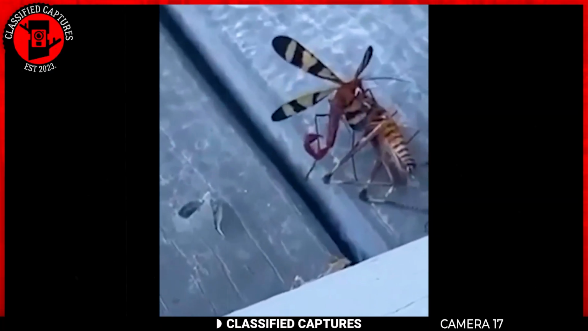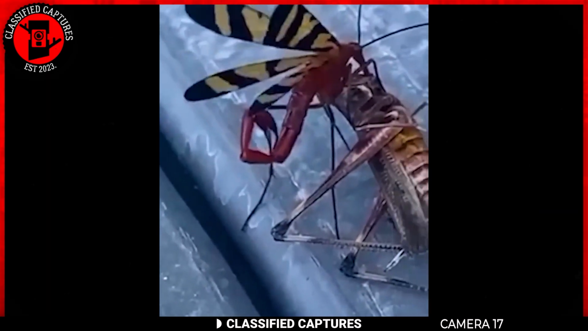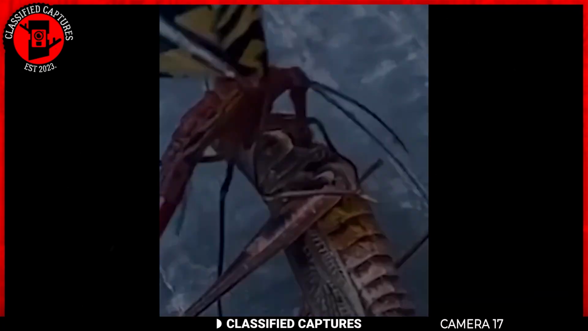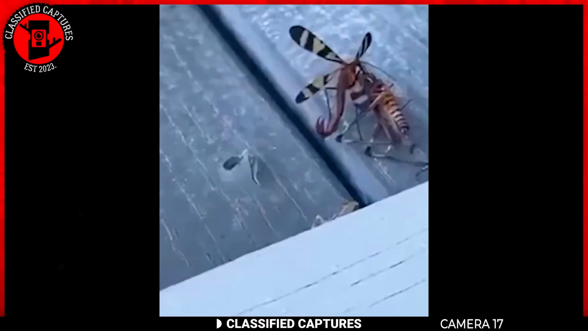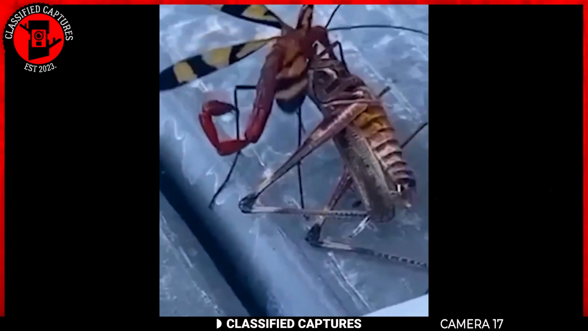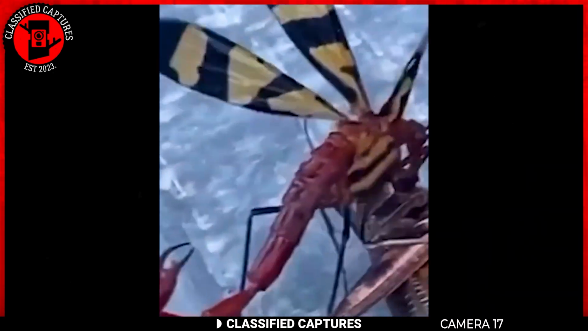Humans are not the only weird things out there. Don't believe me? Well, take a look at this footage. Someone captured this scorpion-looking insect on a dead grasshopper. I don't know if it was eating the grasshopper or not, but this insect looks like it could cause some damage. After some digging, someone mentioned it was a scorpion fly.